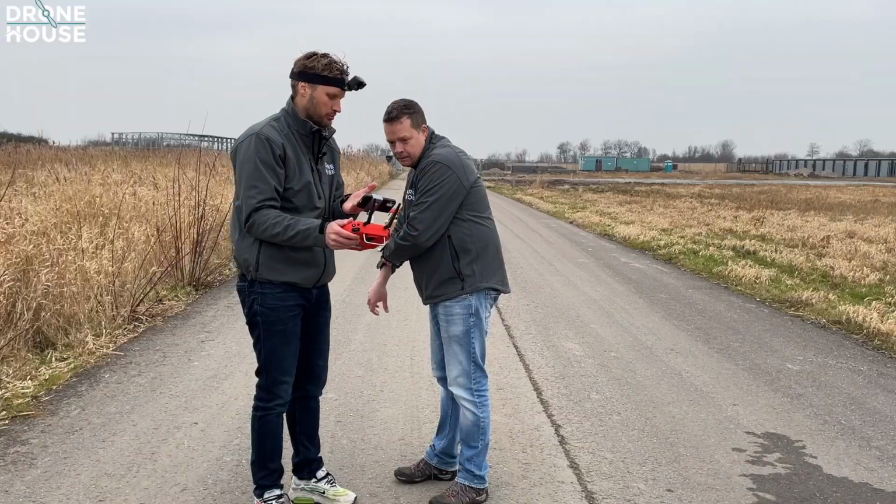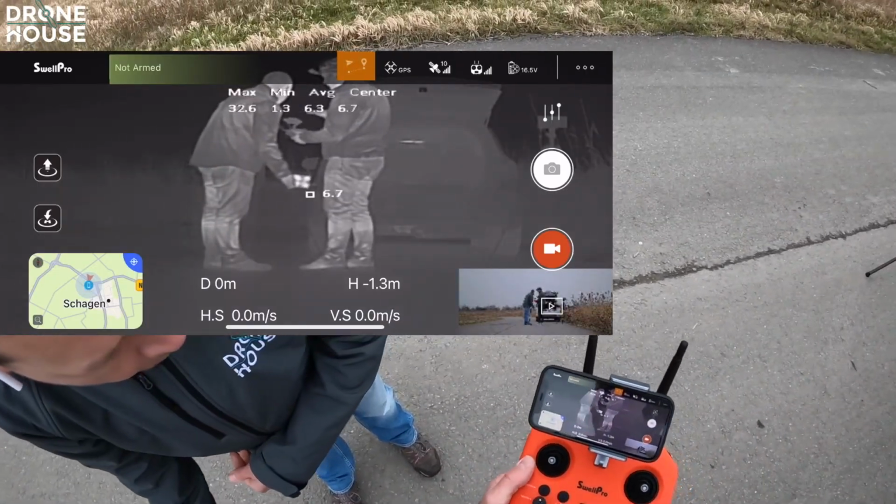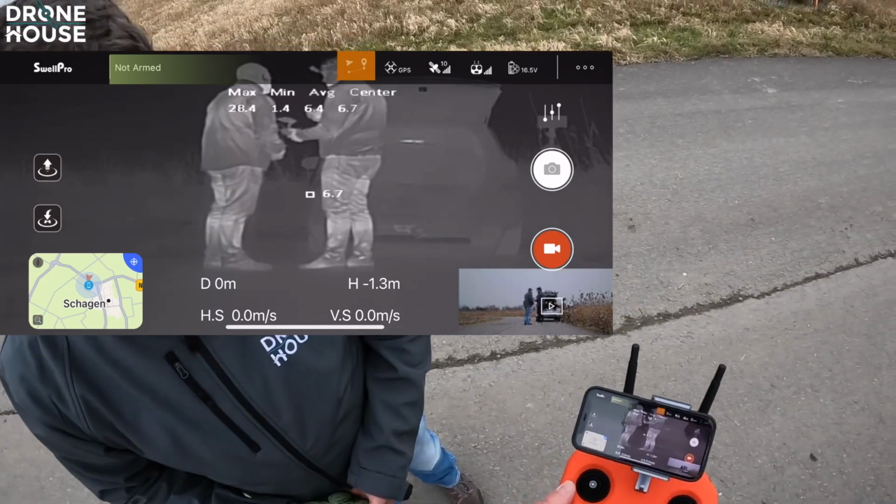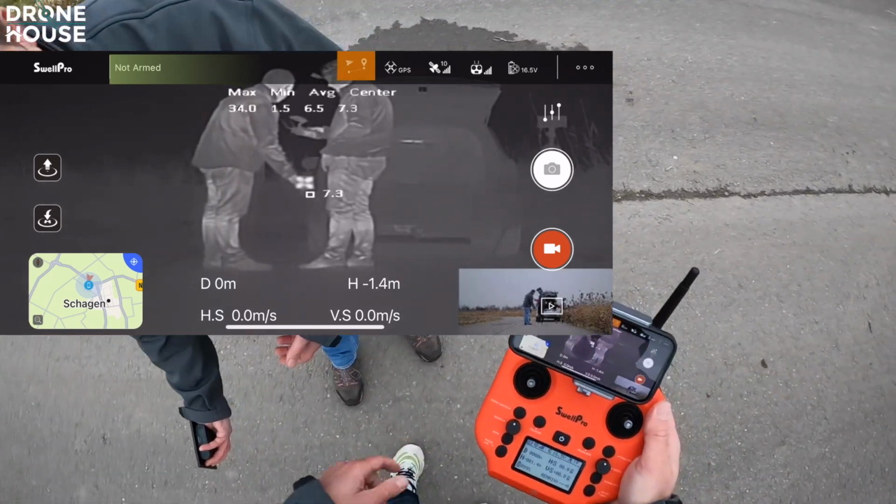Personally, I use this palette a lot for searching for fawns in the field, because then the field is black, it looks very good, and if there is a fawn you see it like white, you know. It's just personal. Yeah, exactly. That's very good.